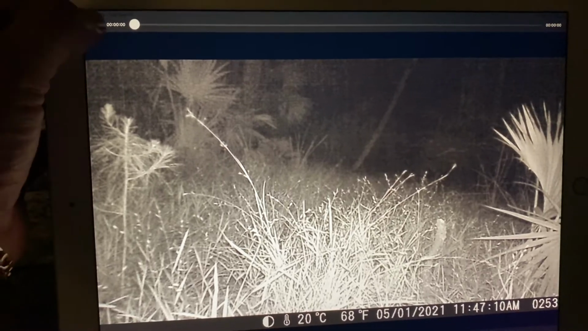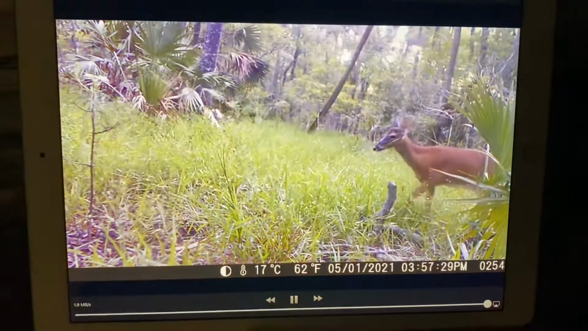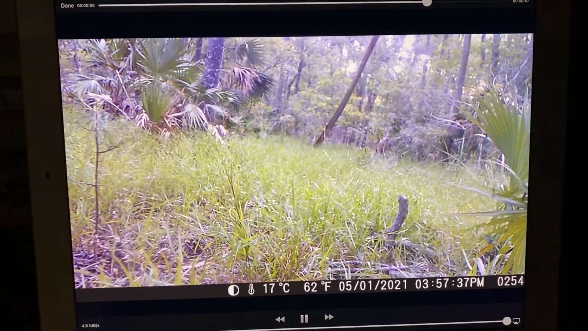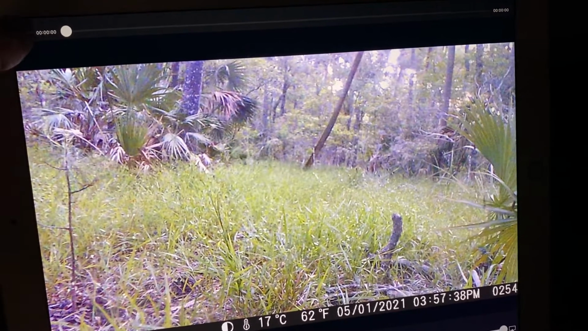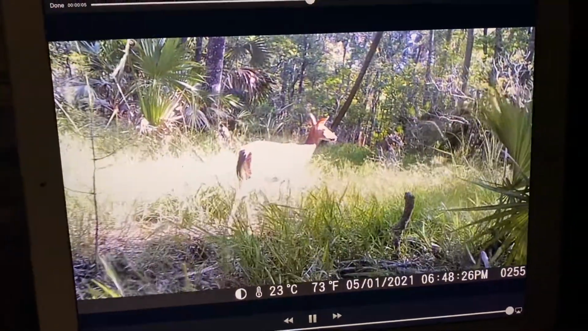I didn't put it in the last video, but we've been up a couple times and something ripped one of my cameras right off the tree. Just busted the nylon strap. It had to be a bear. And of course the camera landed in water. It was ruined.